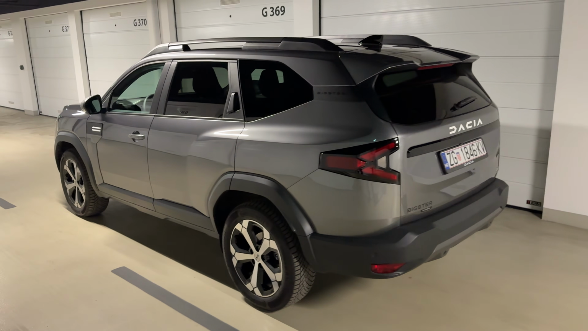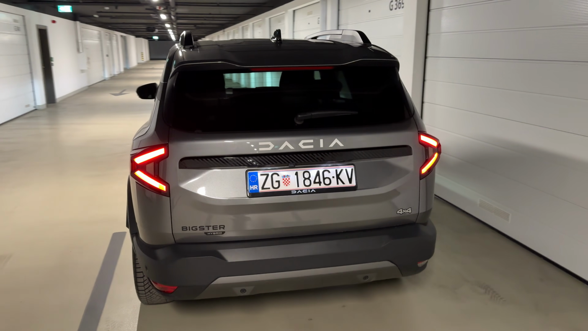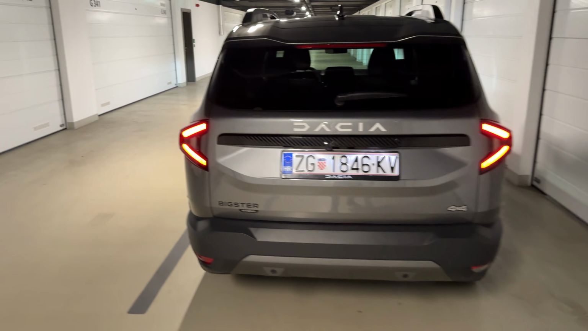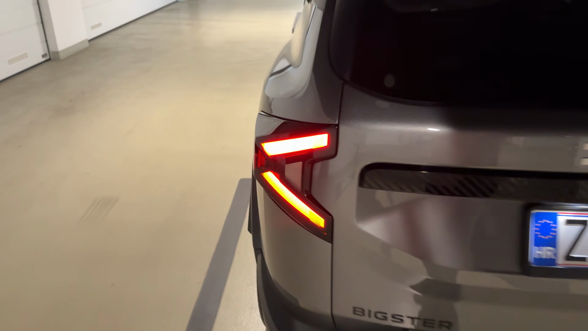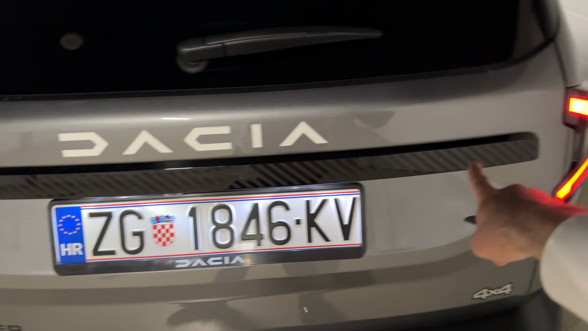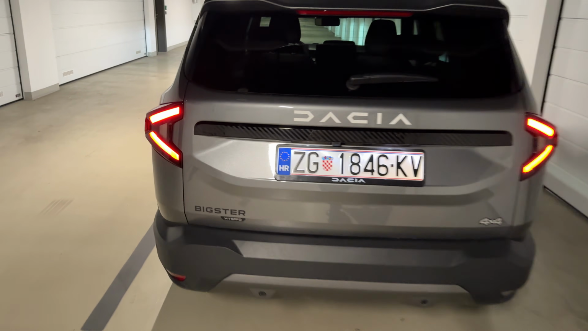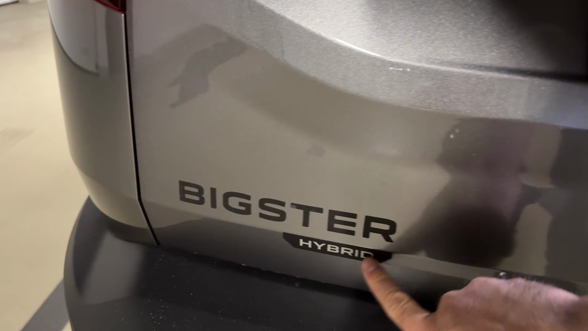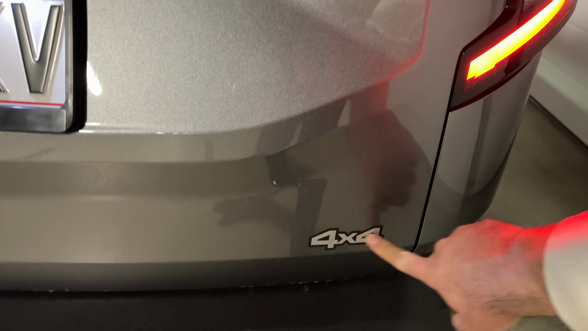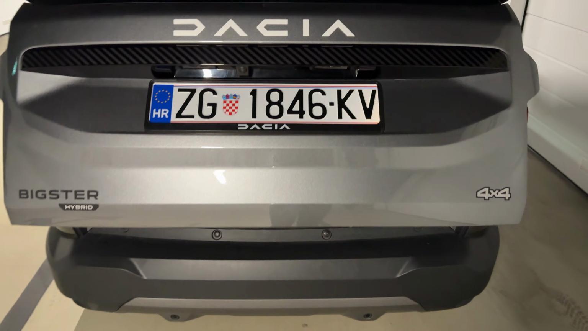Now from the rear, let's turn on the lights once again. There we go. So a bit of a different styling compared to Duster, for example. You see here the lighting signature, and then also this part here emphasizing the width of the car. Now you can notice here we have hybrid lettering and also 4x4 electric tailgate on the Journey trim.